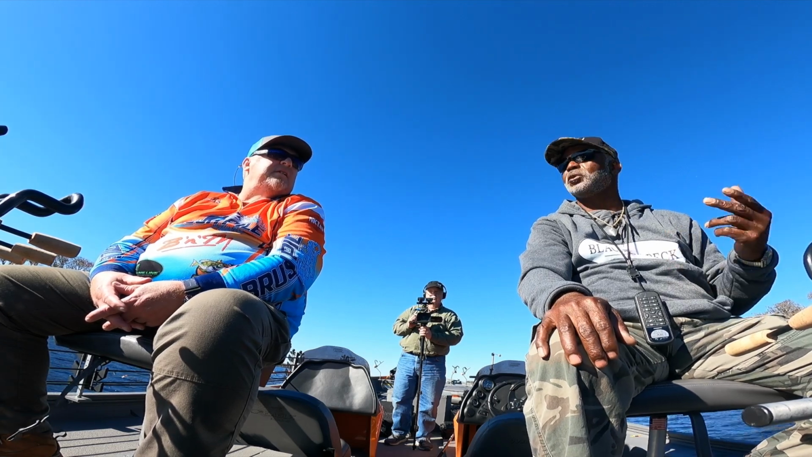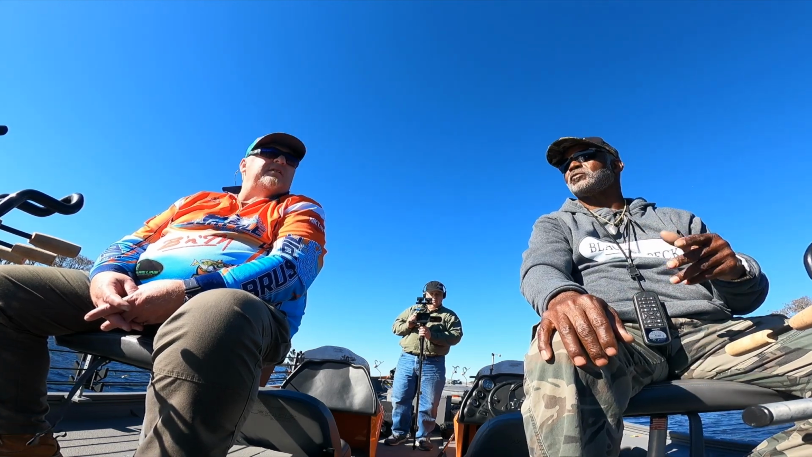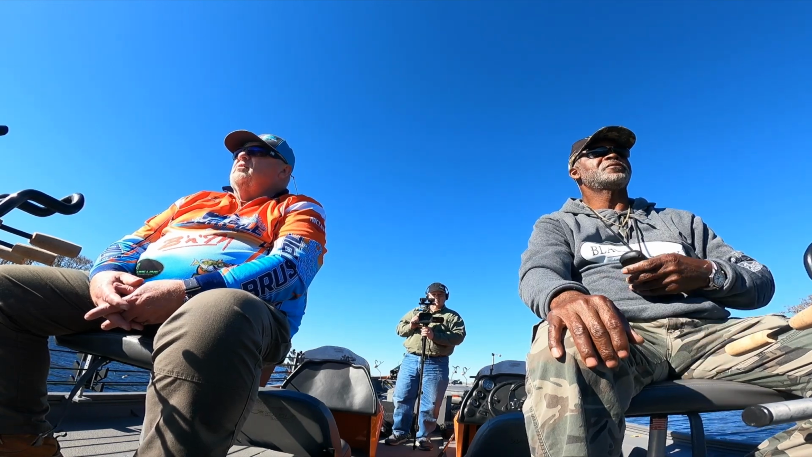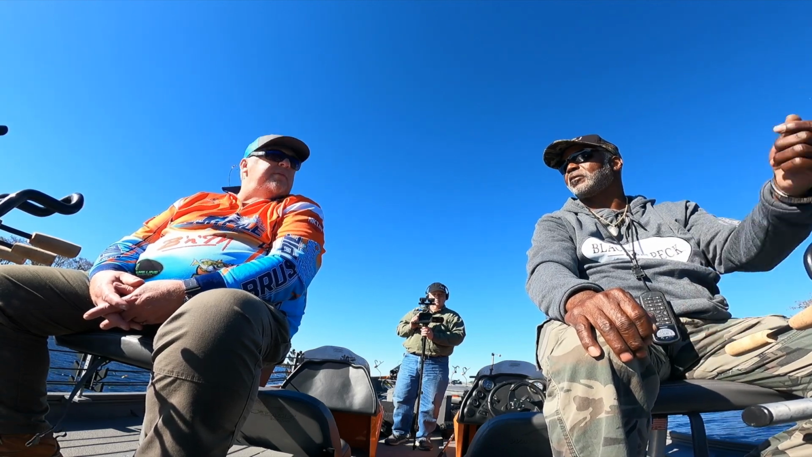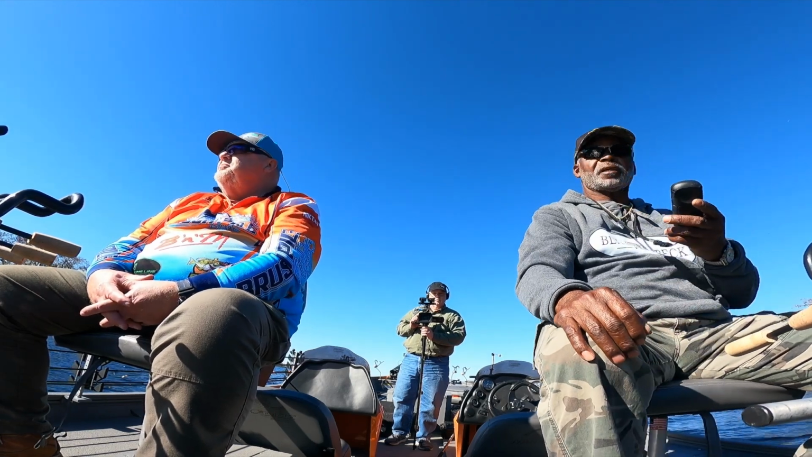The fish on this lake move. Yeah. They don't generally sit too much. They're always moving. So if you're moving and they're moving, you're gonna probably come in contact with more fish. And you ain't gonna out-troll these fish. If you're running 2 miles an hour, the wind could be pushing you 2.5 miles an hour, you'll still be catching fish. Still, yep. If they want it bad enough, they're gonna get it. If they want it, they'll get it.